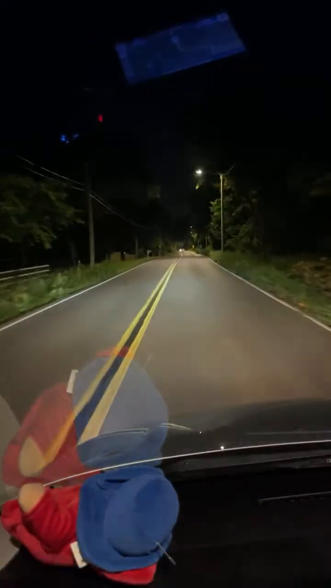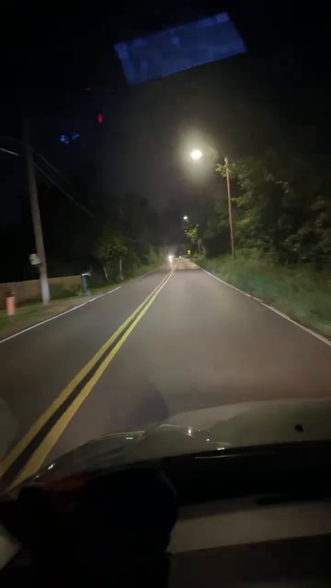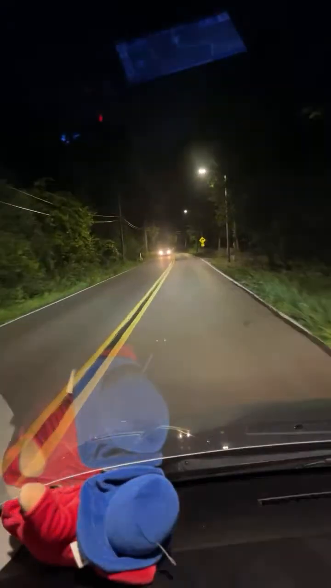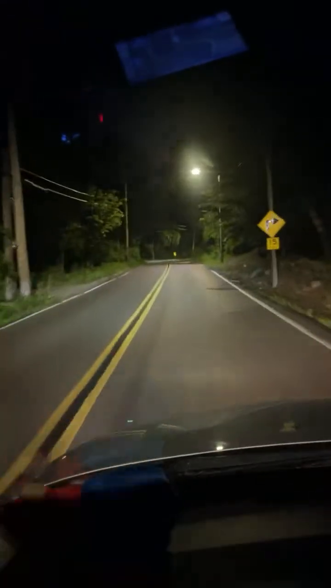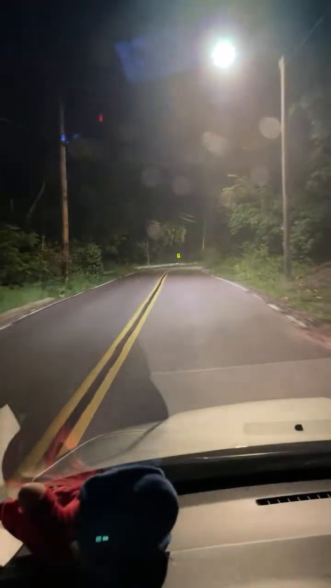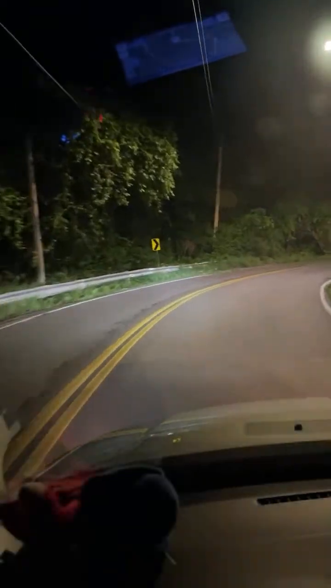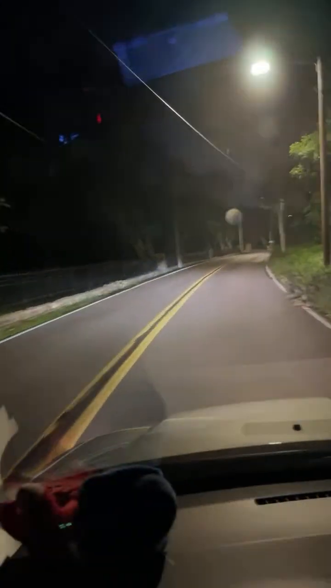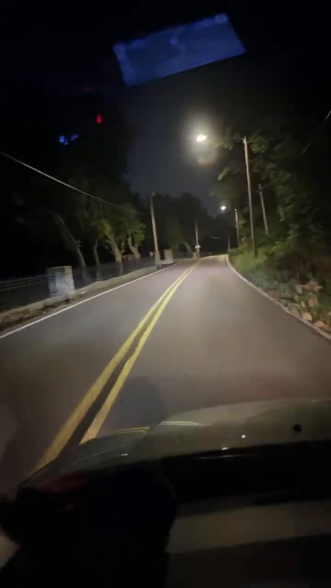Everybody's quiet tonight. Watch out for the branches. Watch out for people avoiding branches. And the ones on this side. That one's closed a bit more.